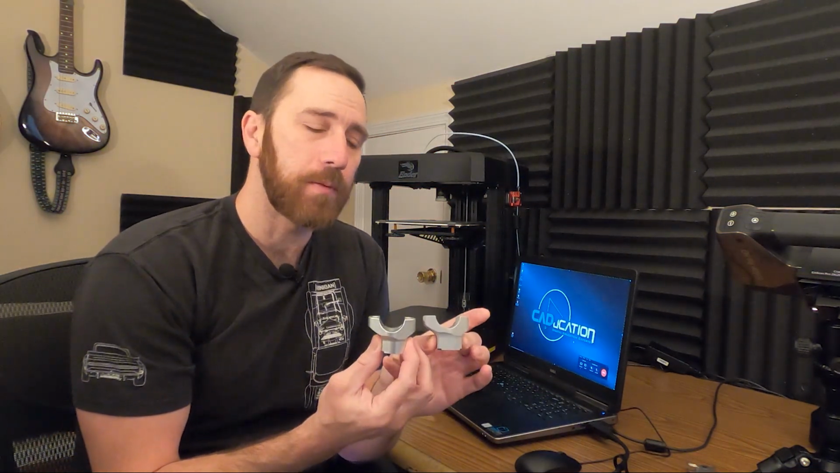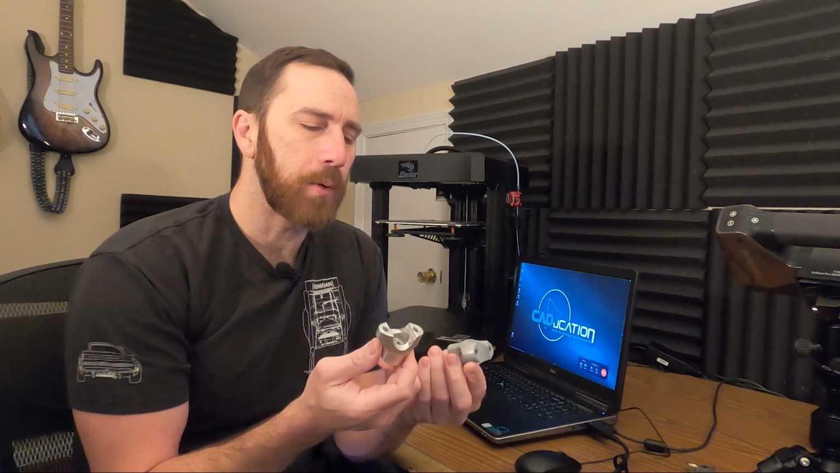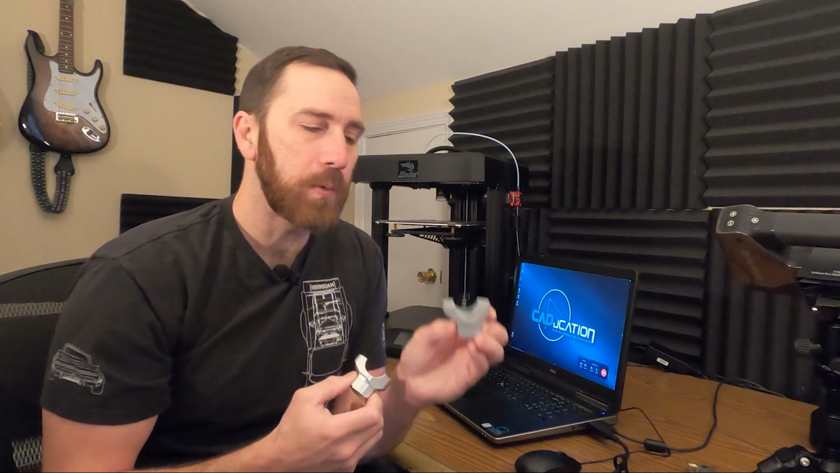The last two parts that I have are actually the same part. These are the bar clamps that go on the top of the triple clamp. And they are both CNC machined aluminum. They have a clear anodized finish by default. And this one, I just did a gray primer on top of.